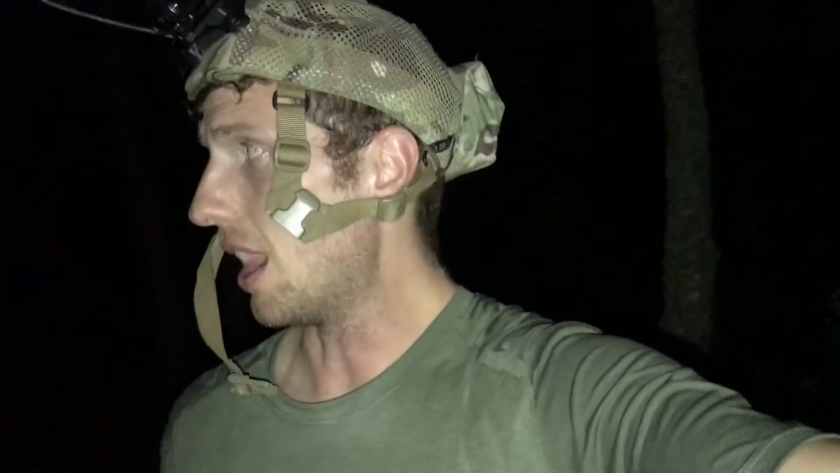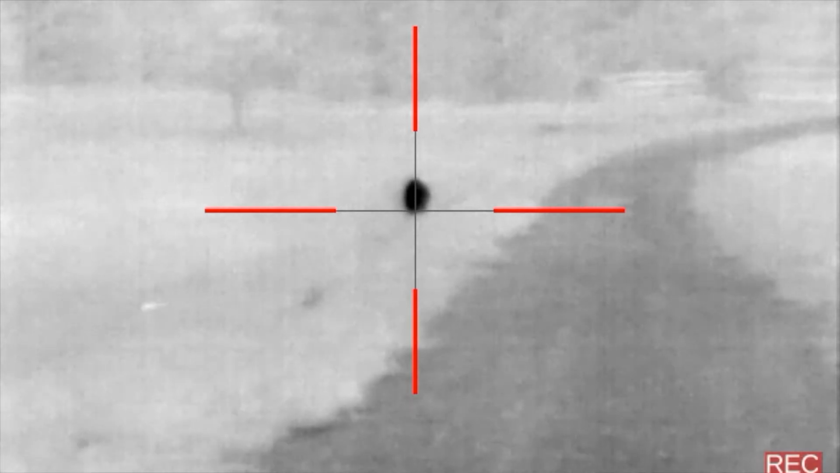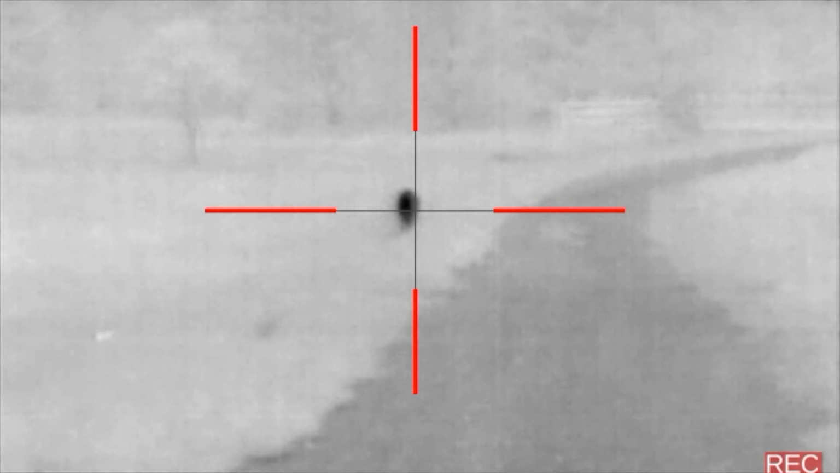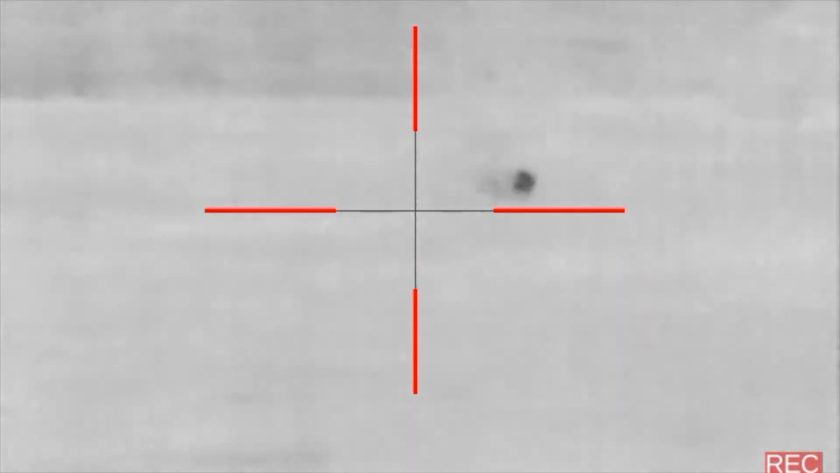So anyways, I was just about to doze off, and then something told me like, maybe I should scan around, and directly behind me is just this massive hog. I thought it was a cow at first. That's how big this thing was. Anyways, I was able to put a Texas heart shot on him. I hit him 2 more times on the run, and he went down pretty quick.